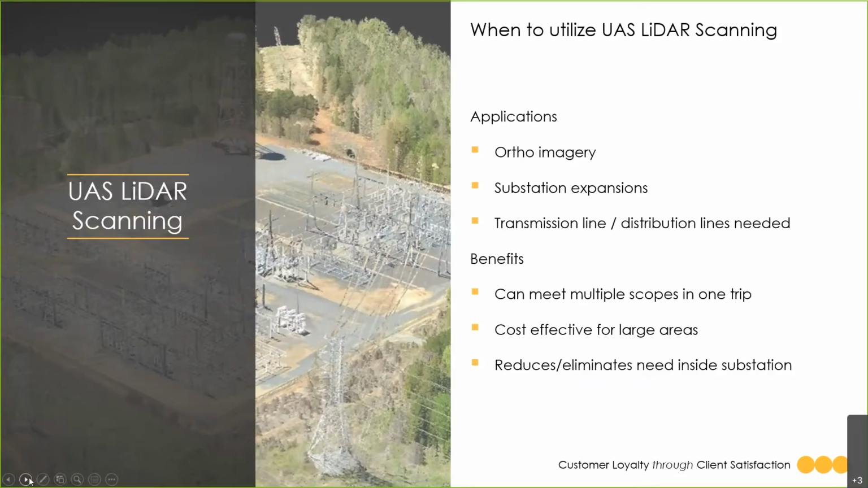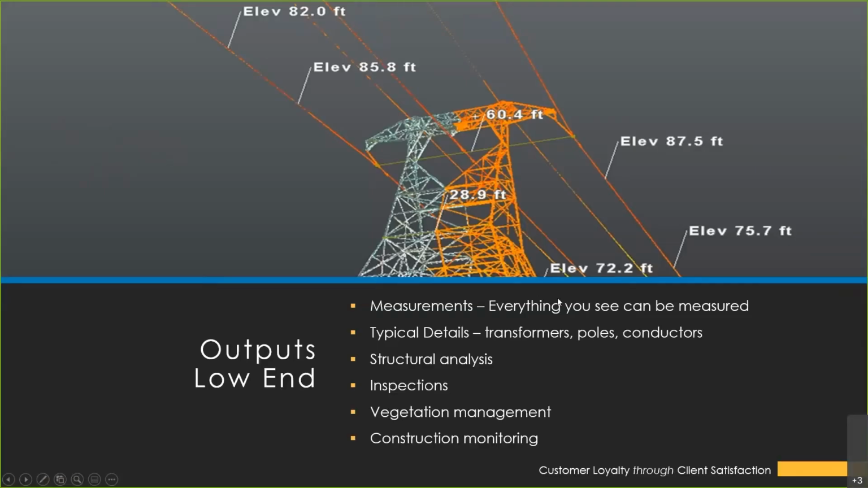Thank you, Kevin. So now that you have the LIDAR data, what exactly can you do with it? The benefit of LIDAR is that the data is scalable. And by scalable, that means you can have your low-end outputs where you might just need basic measurements, very rudimentary type information, to high-end outputs where you're developing BIM models, 3D models.